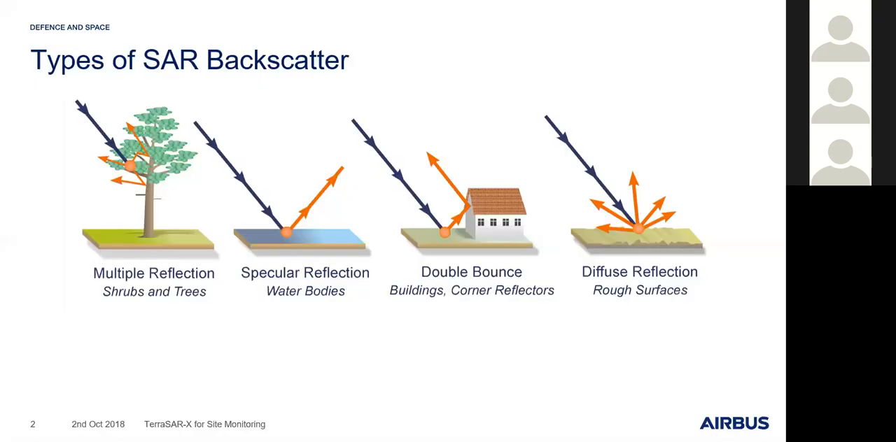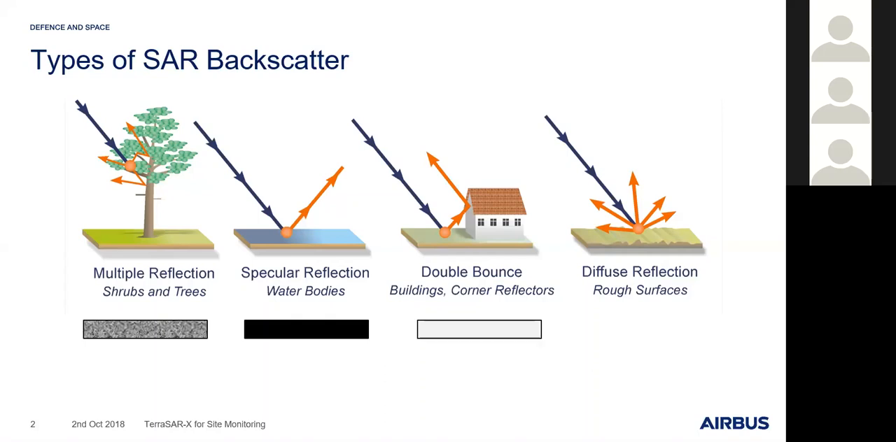So Lars introduced the different types of backscatter that we receive from the sensor. When we monitor these in a grayscale image, we receive, for example, a speckled black and white mixed gray value for multiple reflection or volumetric scattering. For water bodies, which are smooth surfaces, we receive no return.